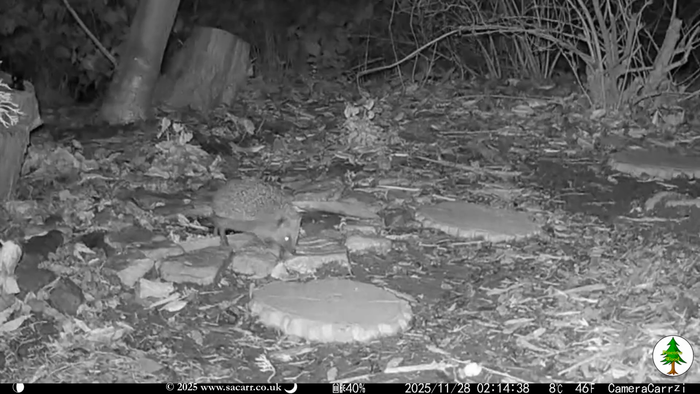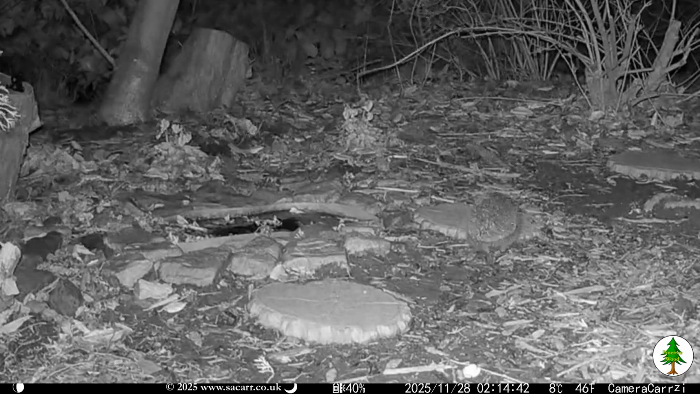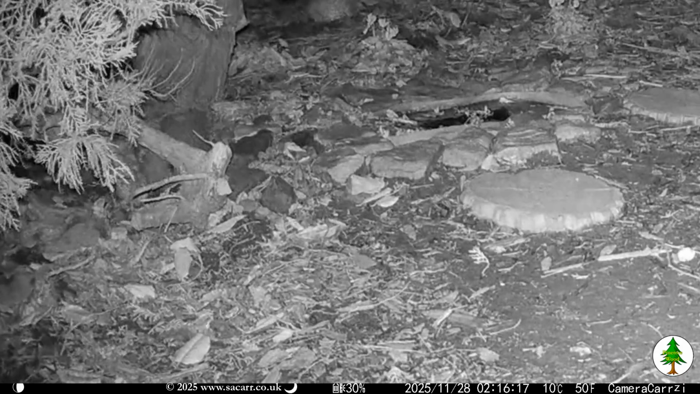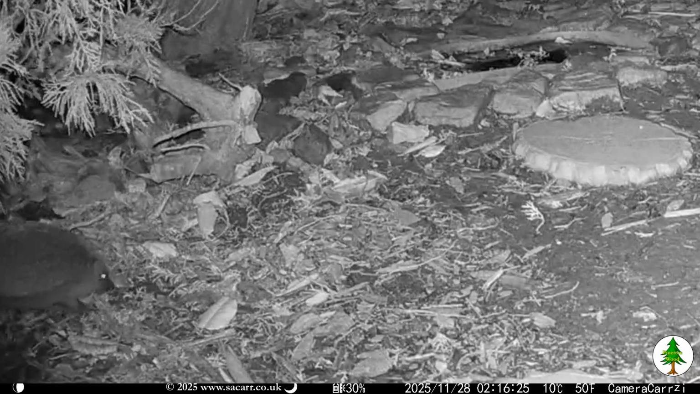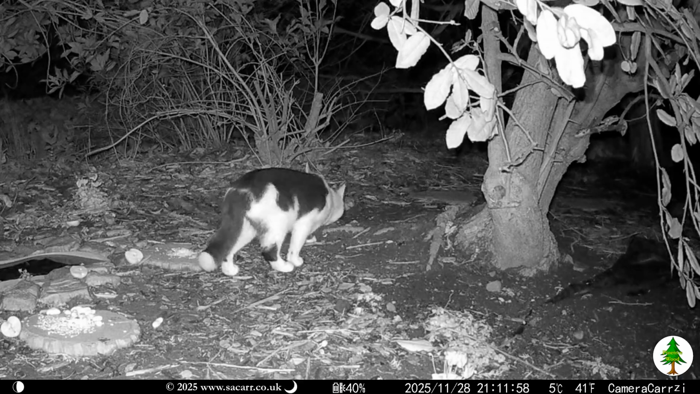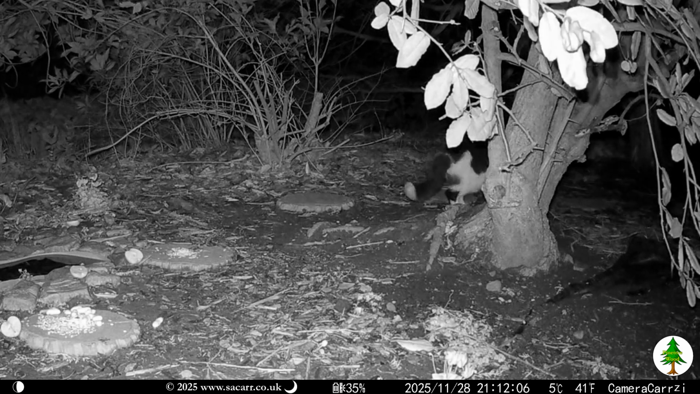It was 2:14 on the 28th before the next visitor, which was the hedgehog. It was quite breezy, with the camera having quite a bit of sway to it due to the flexibility of the conifer that it was attached to. The hedgehog was around for a couple of minutes. There was then nothing for the rest of the night, and the next visitor was the other black and white cat a little after 9 p.m. that evening.